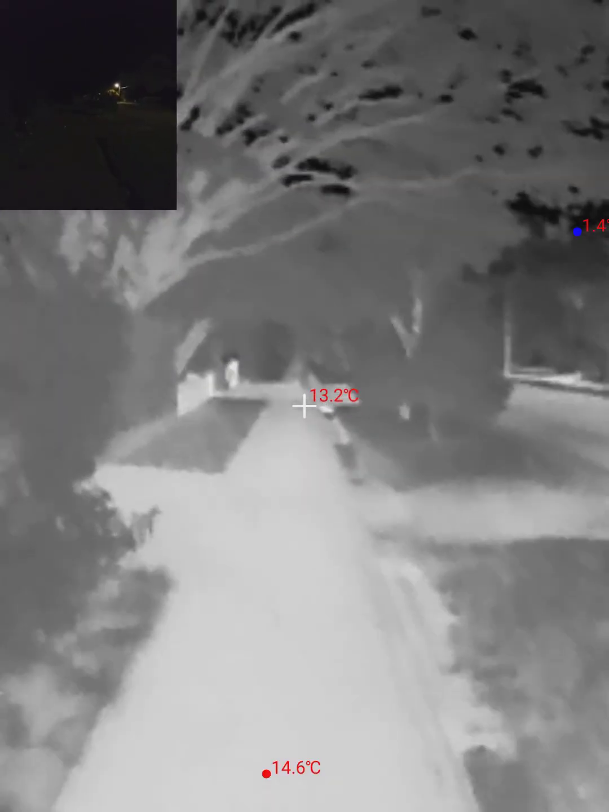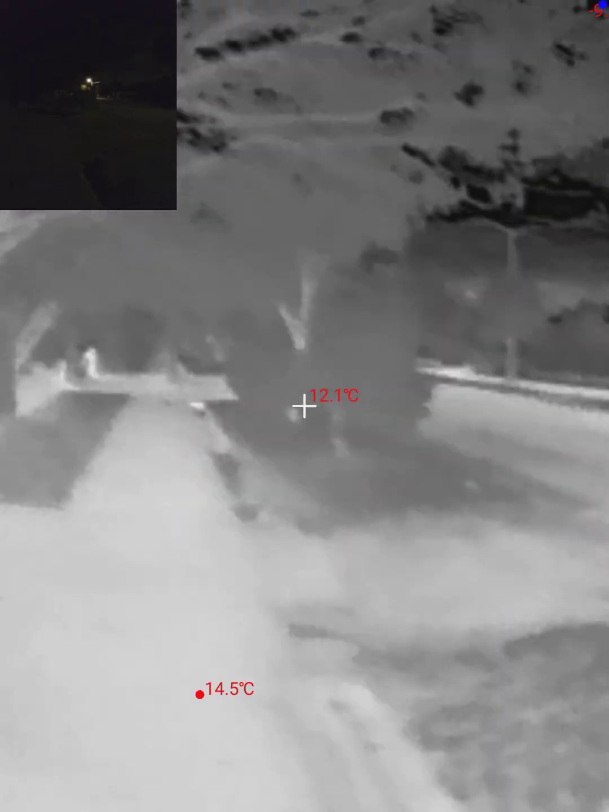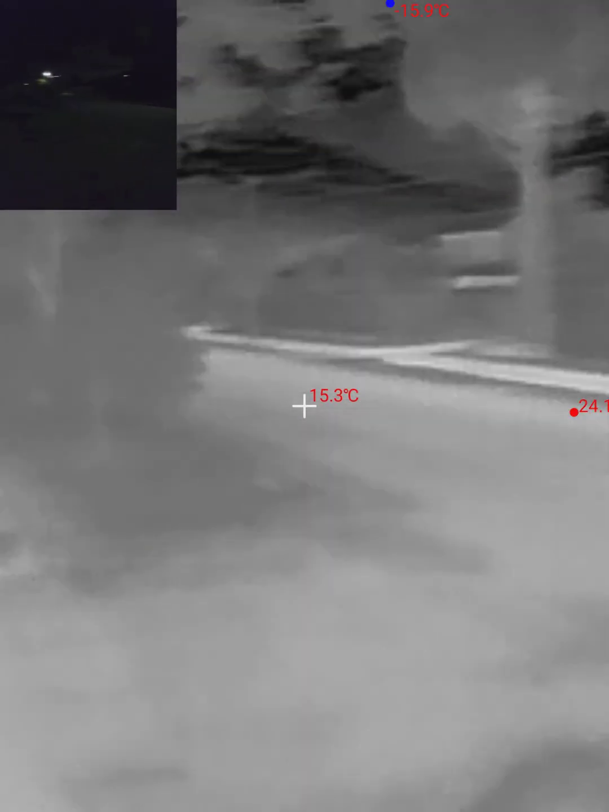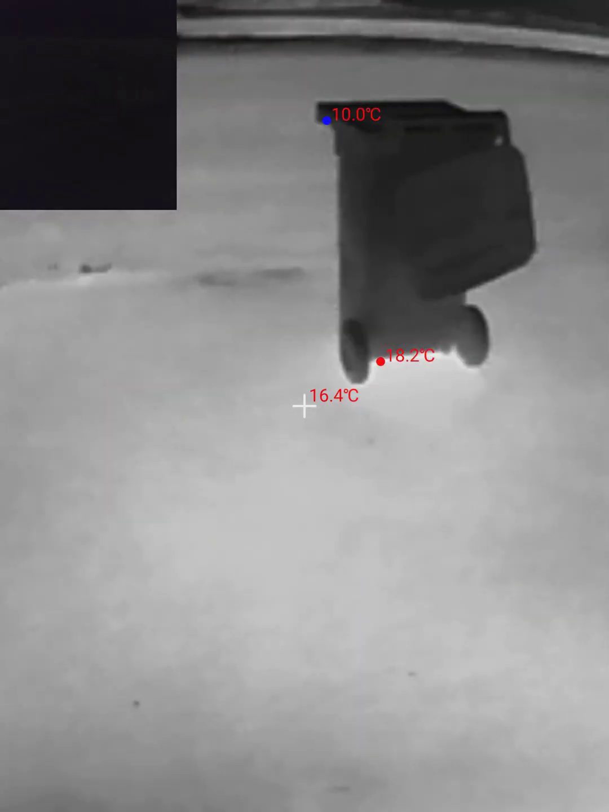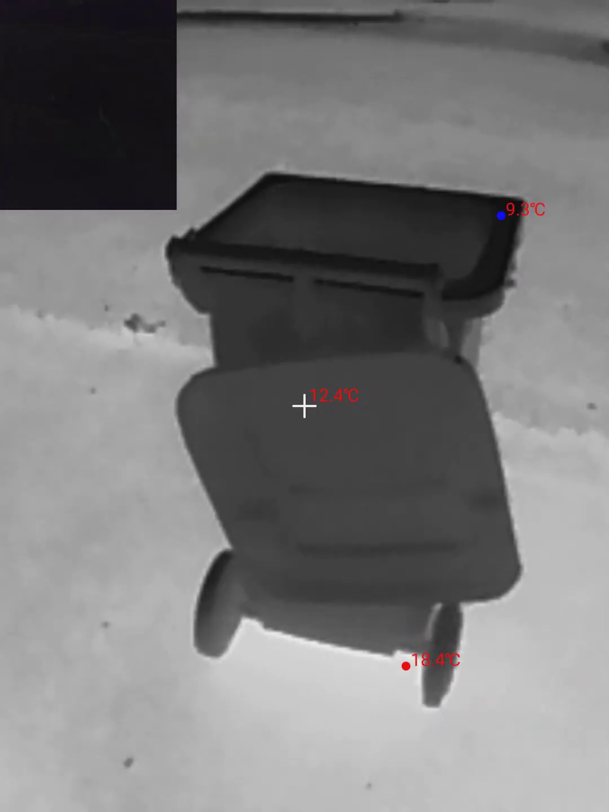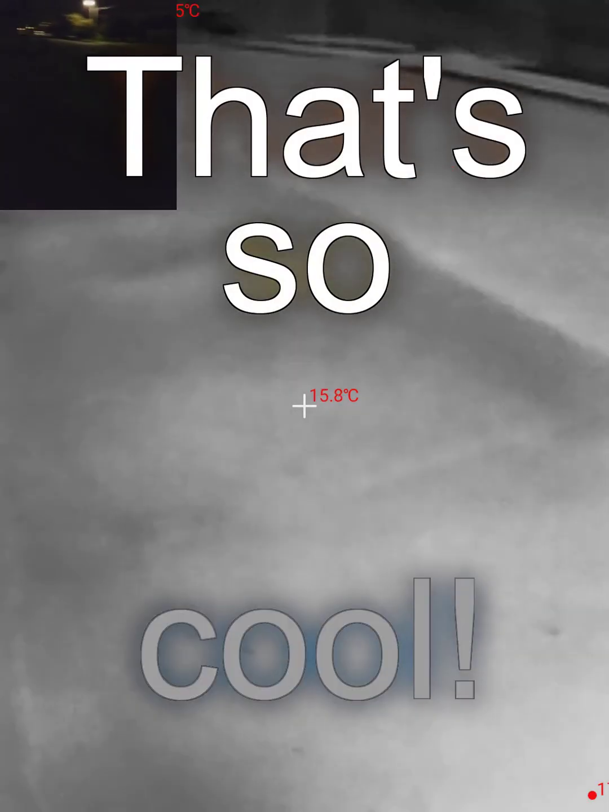Okay, so over here we have a car that may or may not have been driven recently. It's really interesting here. I could see that this was broken better on the camera here than I could with my eyes. That's really cool.